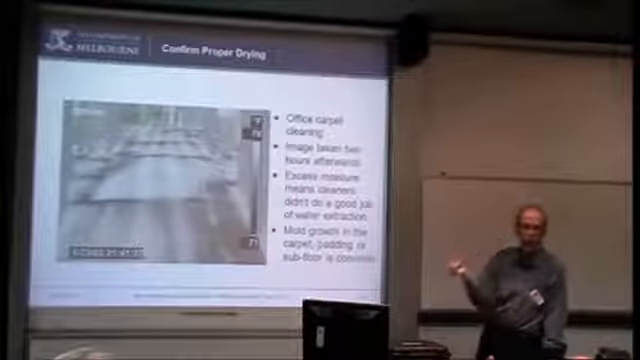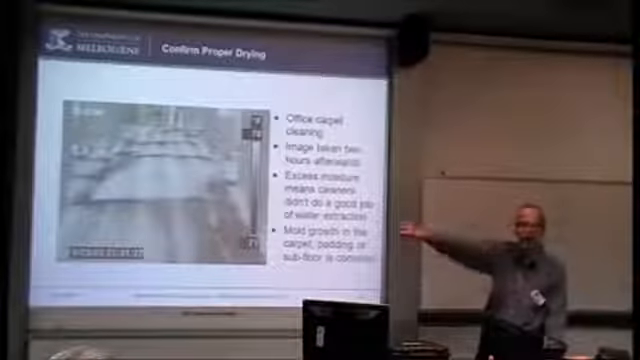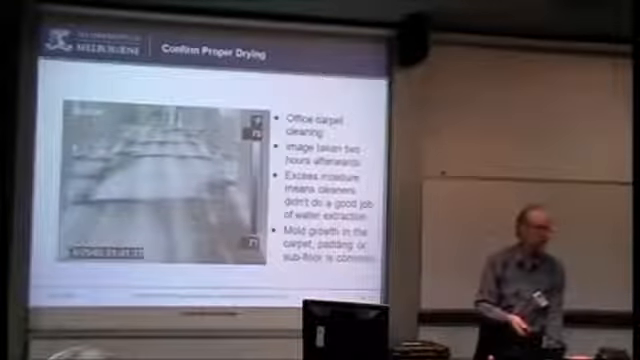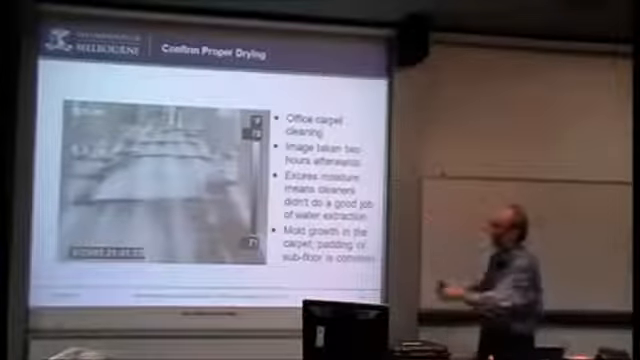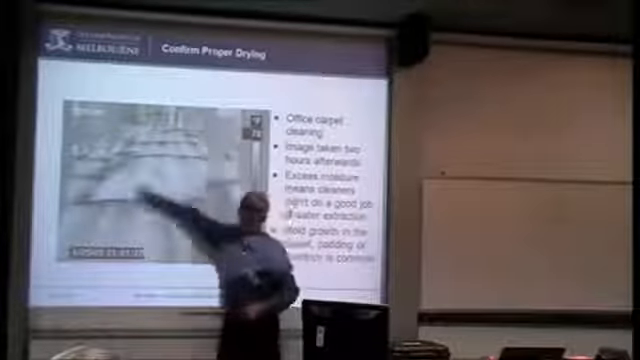If you've had water damage coming into a building, has all the water actually been dried out? Well, thermography is one way of telling, as well as using a moisture meter. But this is a quick overview. I don't have to go and touch every spot with my moisture meter.